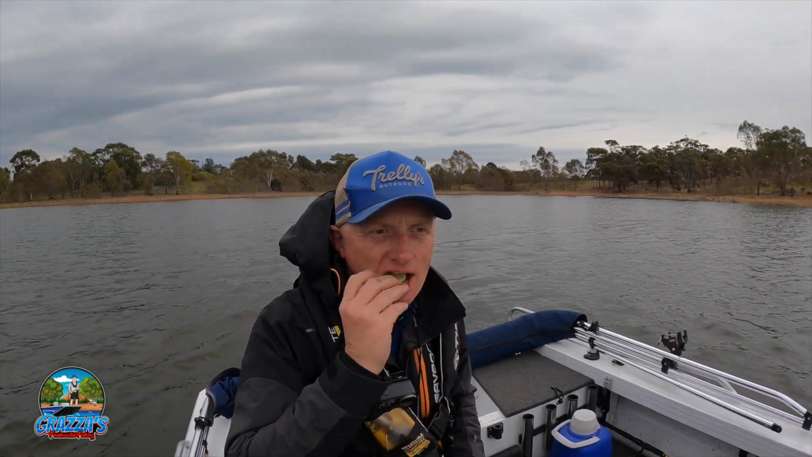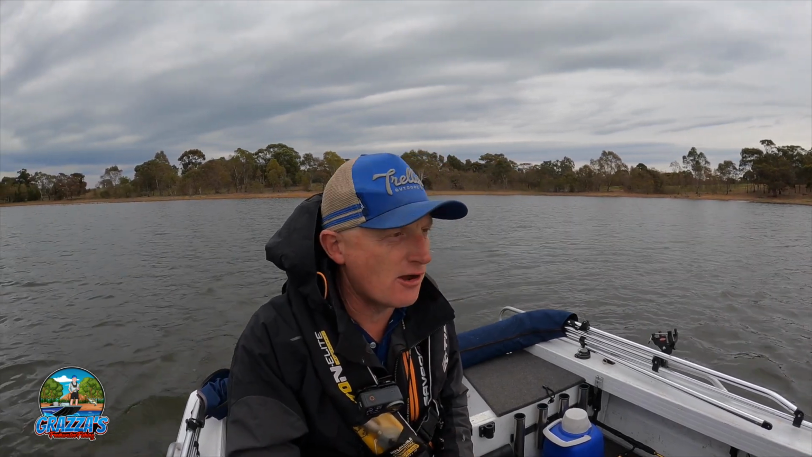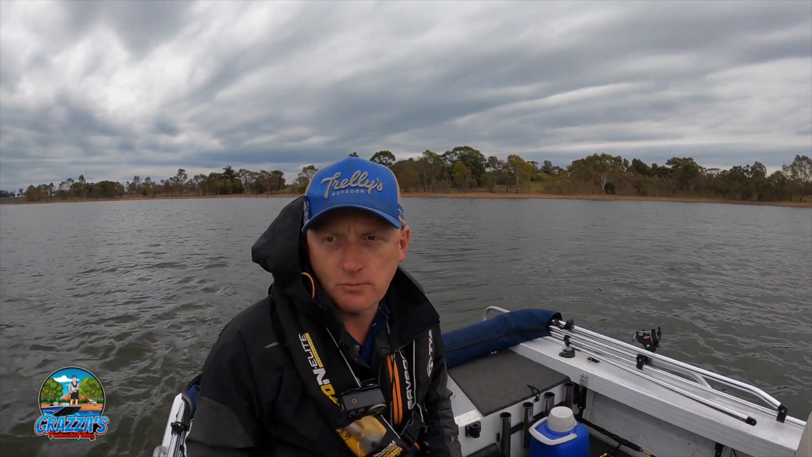Just the one fish in there. We're going to stick to the edges for a little while longer. Just going to move a little bit further on in this bay. We'll keep going.